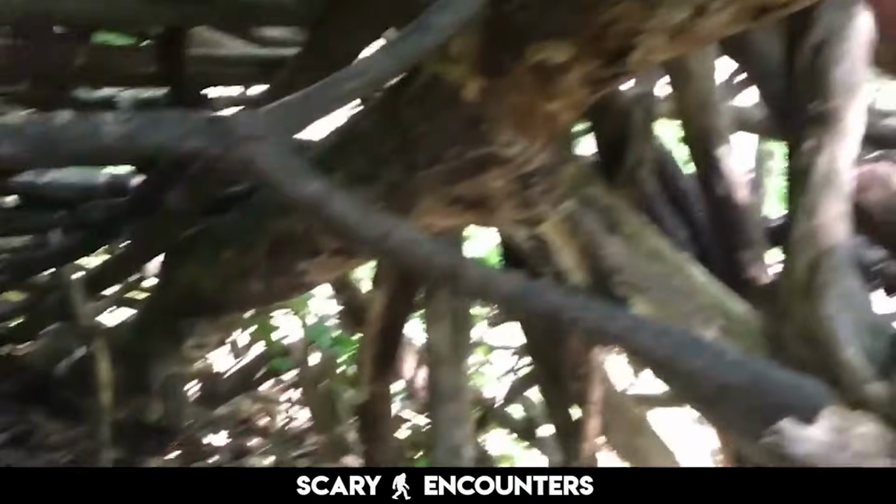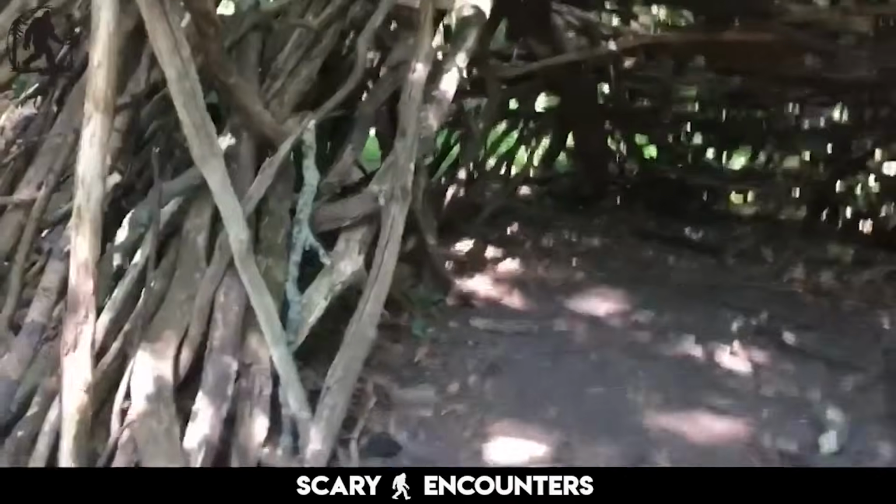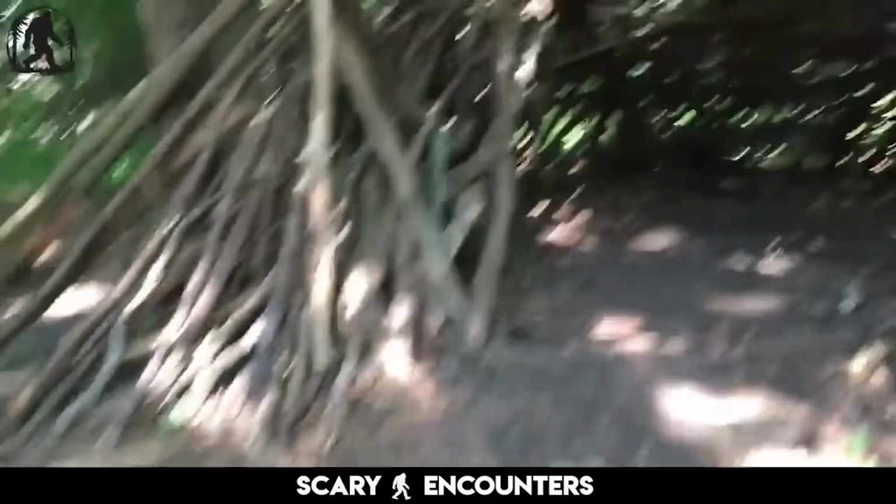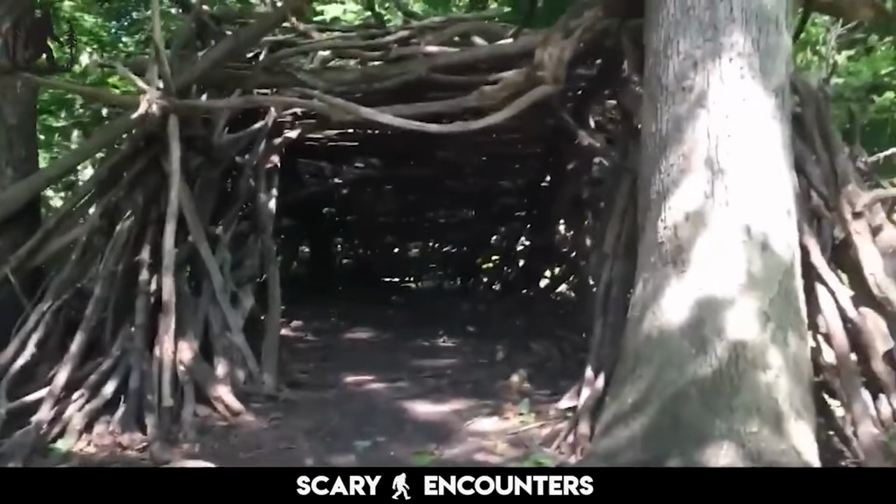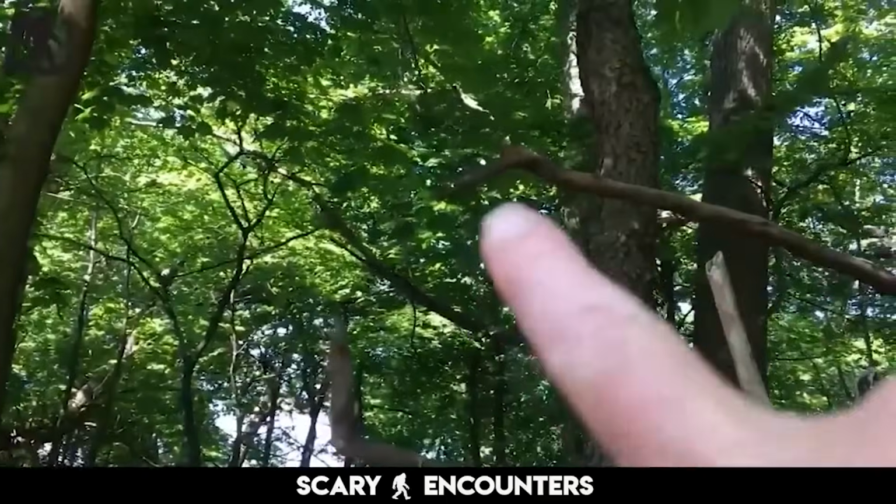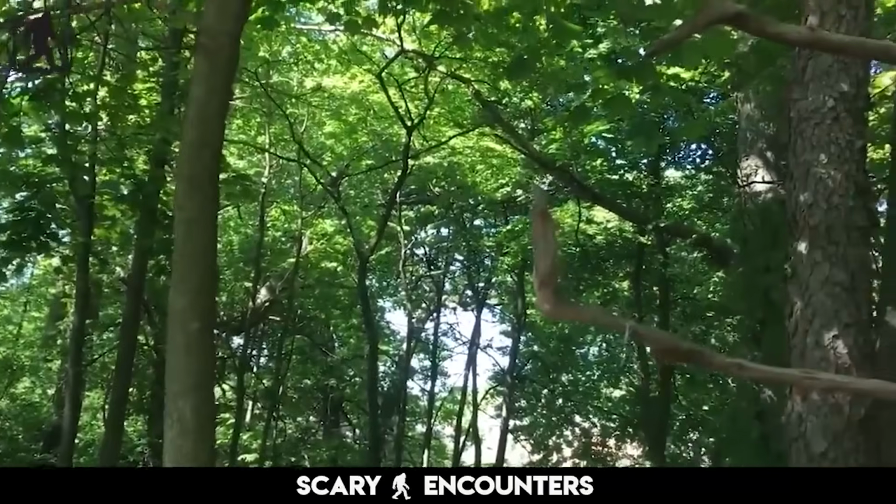These structures, whether intentional or coincidental, follow a pattern too distinct to ignore. Are they remnants of a lost human presence? Or do they belong to something far older, something hiding in plain sight? Whatever the answer, the forest holds its secrets well, and the search for truth continues.